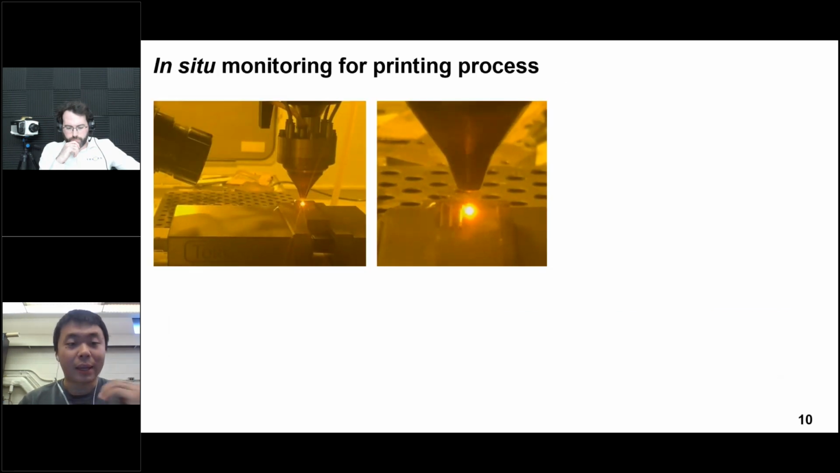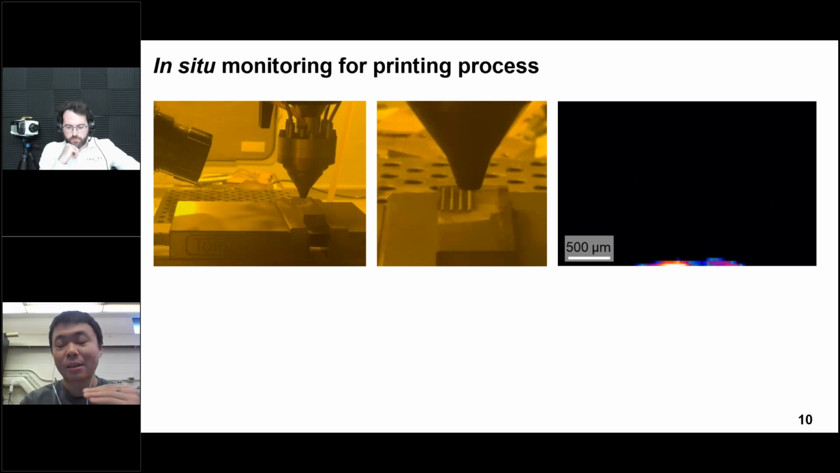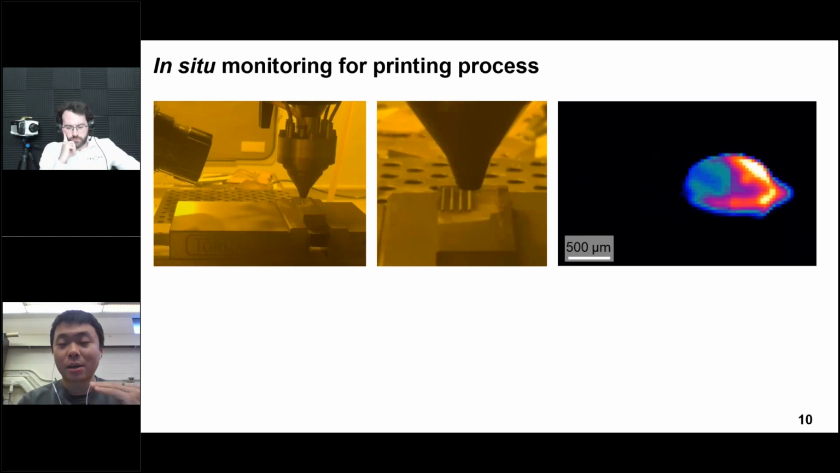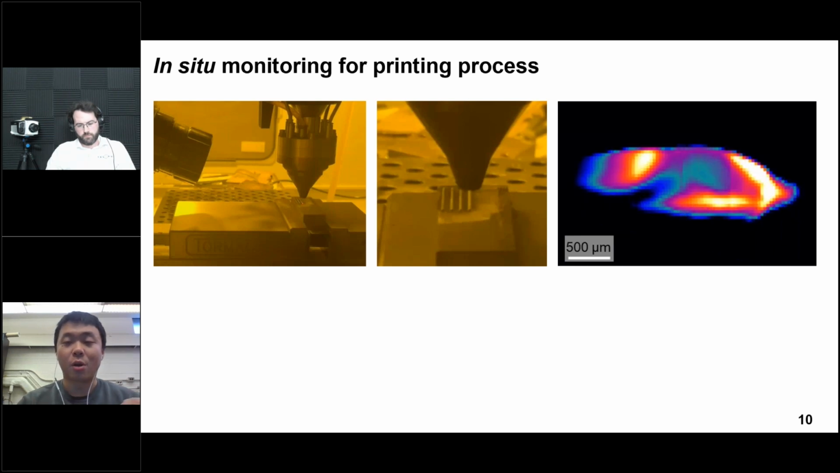Here is the printing process, and this is the video we captured by our phone during the printing process when we were fabricating the 10 mm single melting track. And here are the melting pool videos we captured from the Telops M1K camera. You can see we can capture different information of the melting pools, and the most important feature we care about is the melting pool area. Based on the IR camera, we know every dimension in pixels. To transfer from pixels to real dimensions, we need to know the scales.